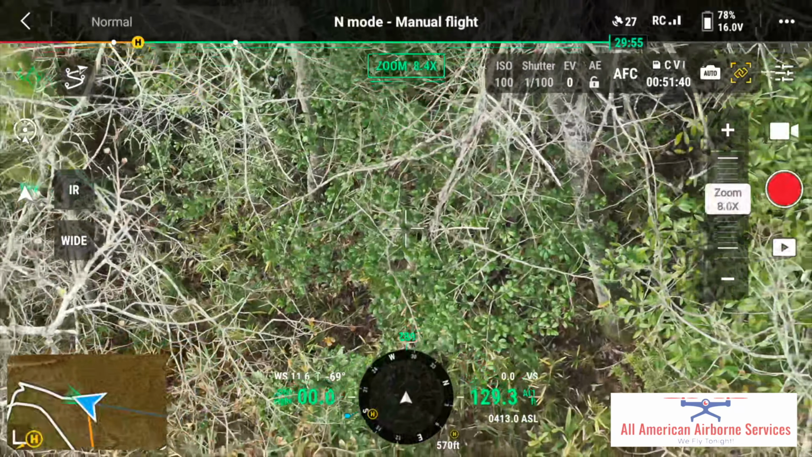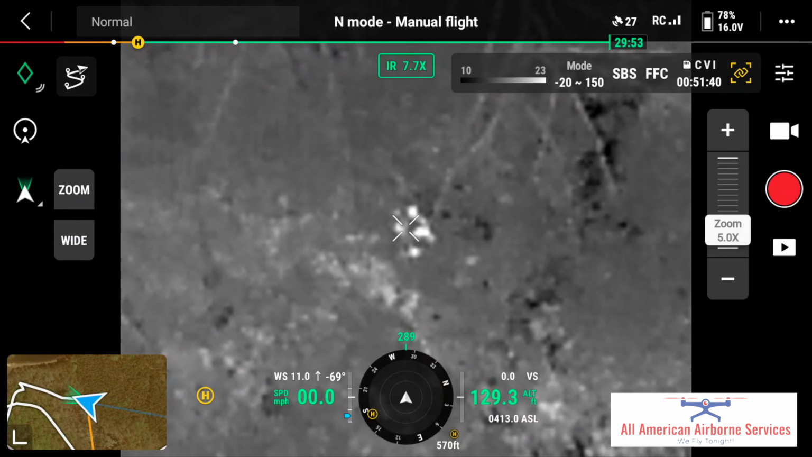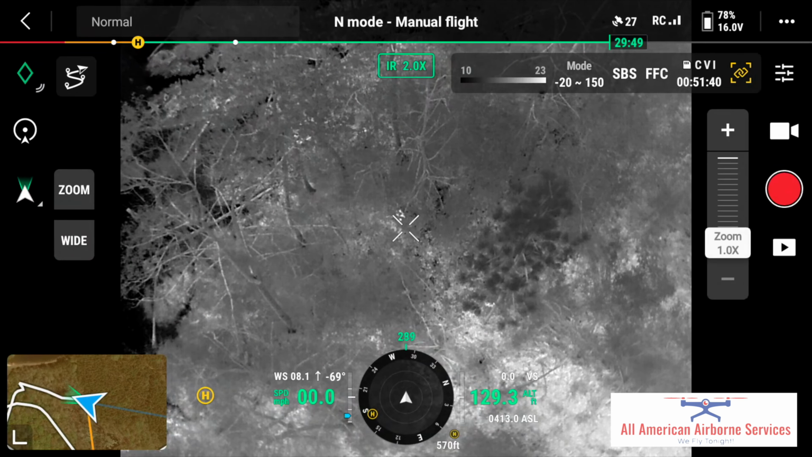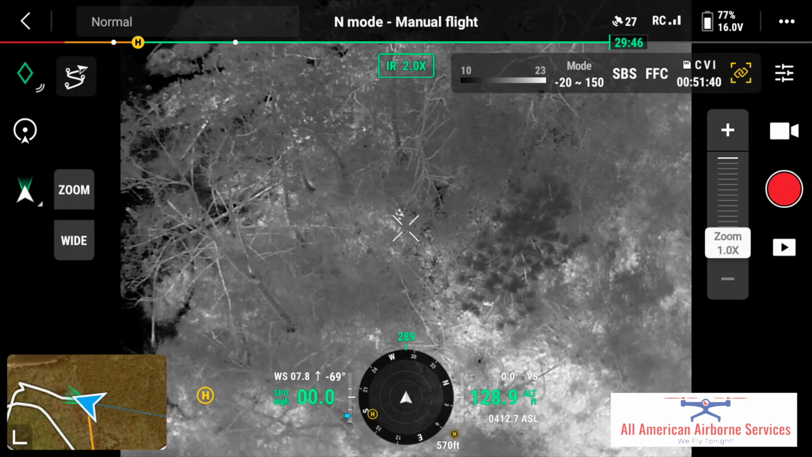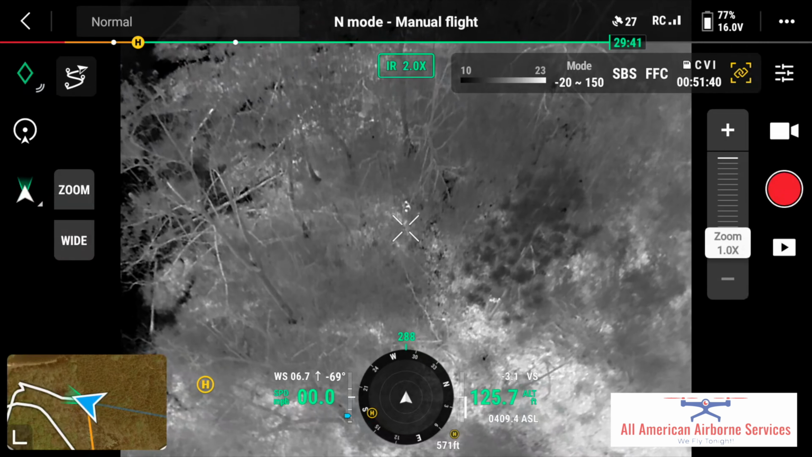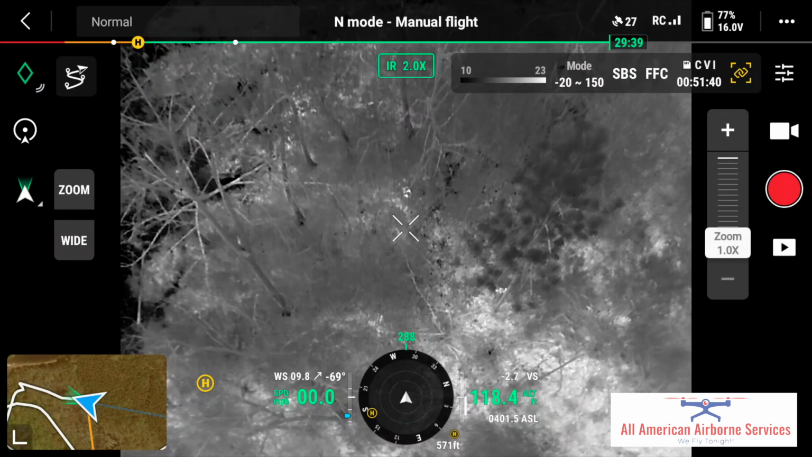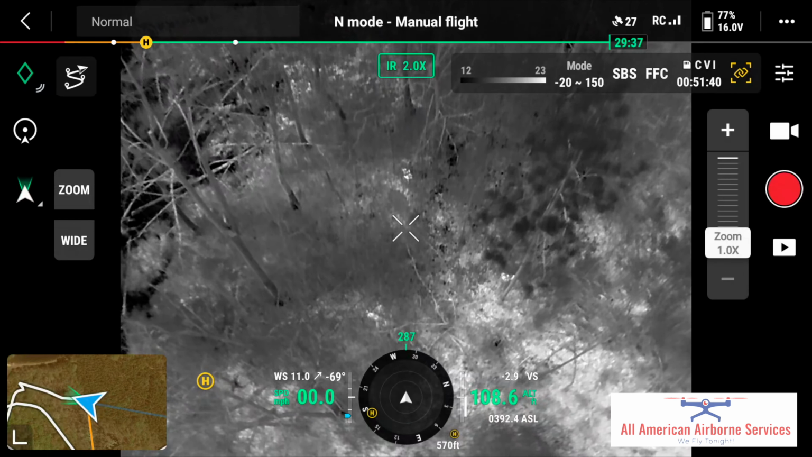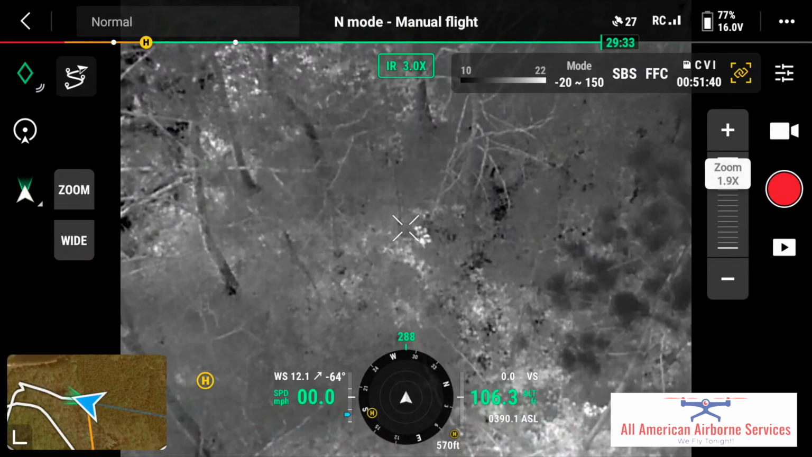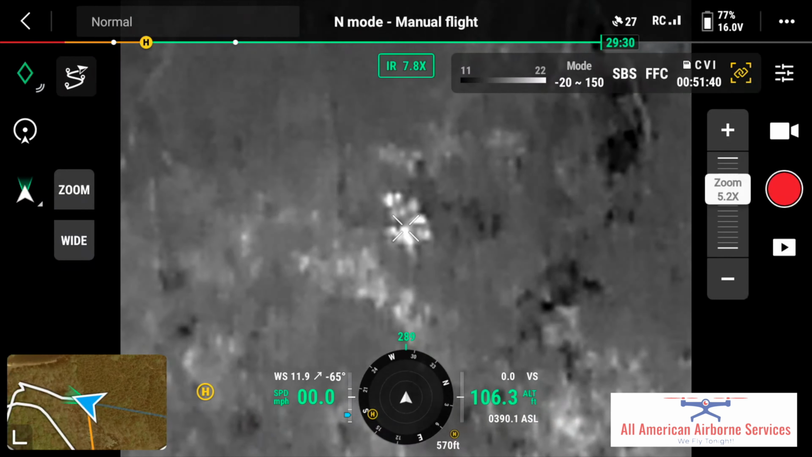Yeah, I found a deer, and it's tucked up under something, and you kind of hope it's just laying there dead. But, unfortunately, I can see. Well, this one, you know, it may not be the one we're looking for at all. It's just the first one I found.